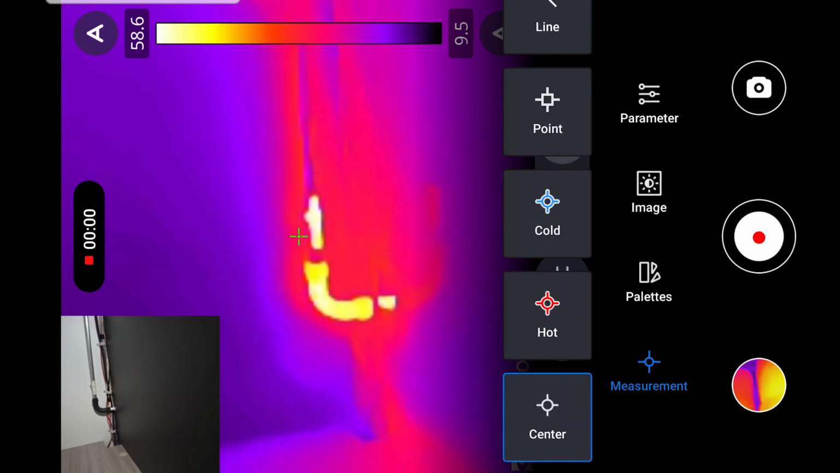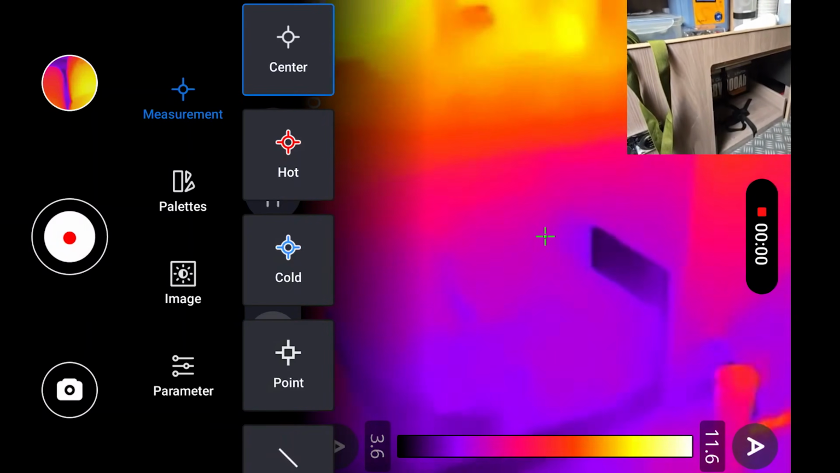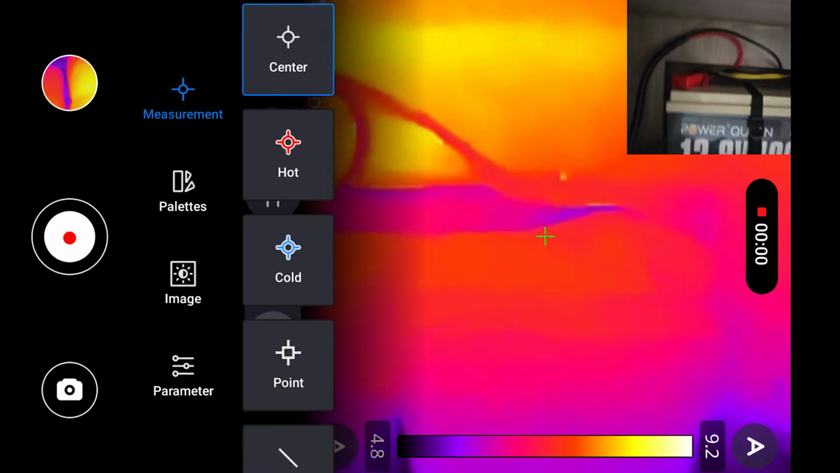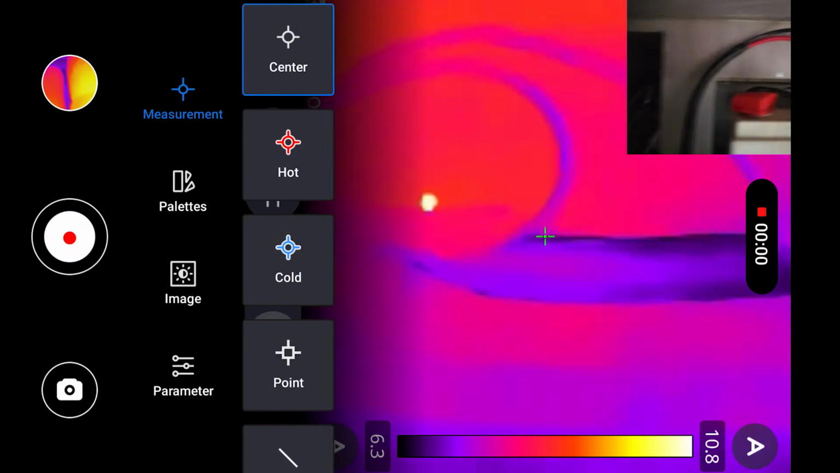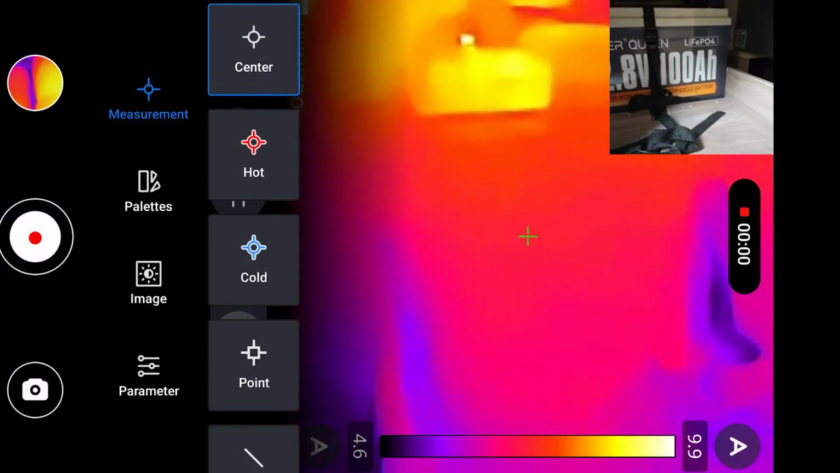I wonder if I could check in the battery compartment. Into the garage now. So I've taken the battery box cover off. There's the battery. How much of that can we see? Really difficult to hold the camera and see what I'm looking at. Let's turn it that way up.